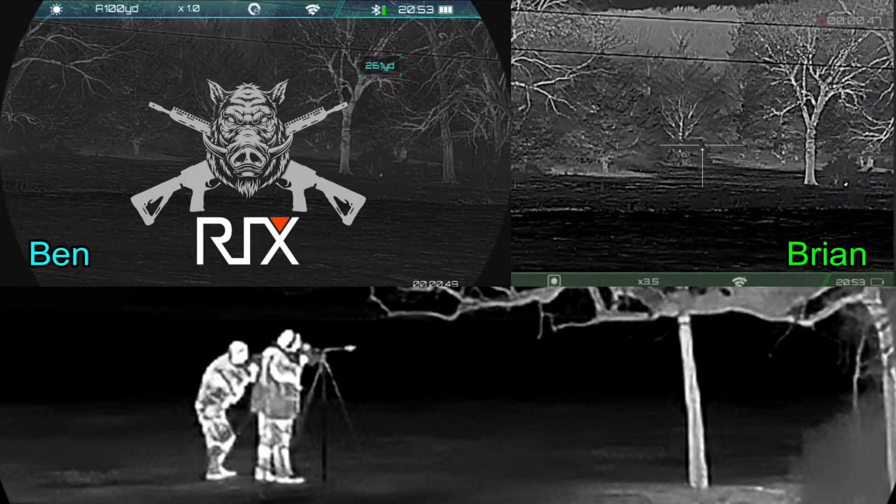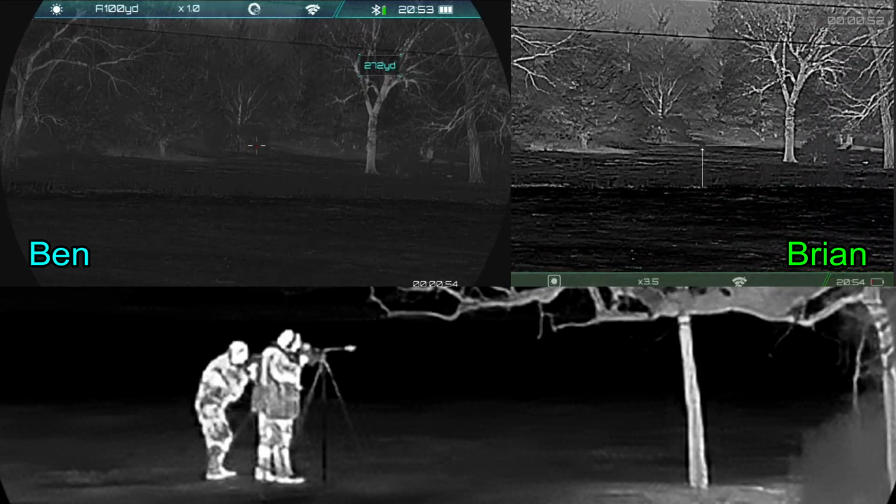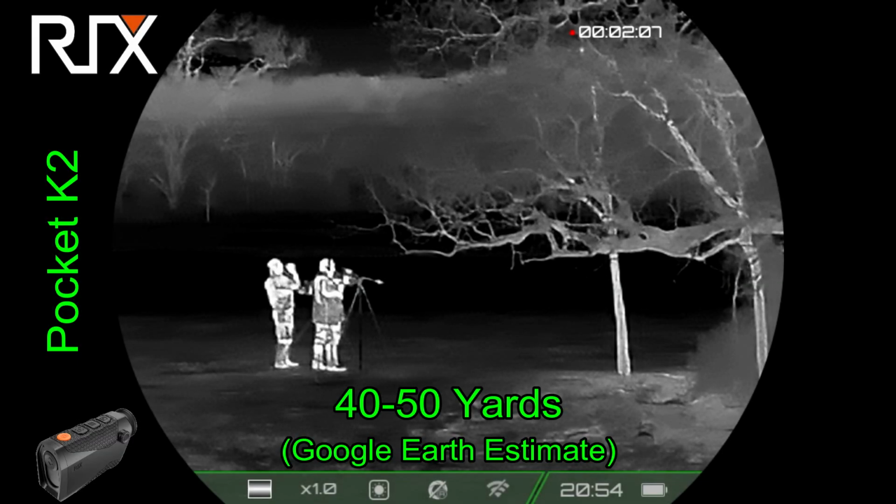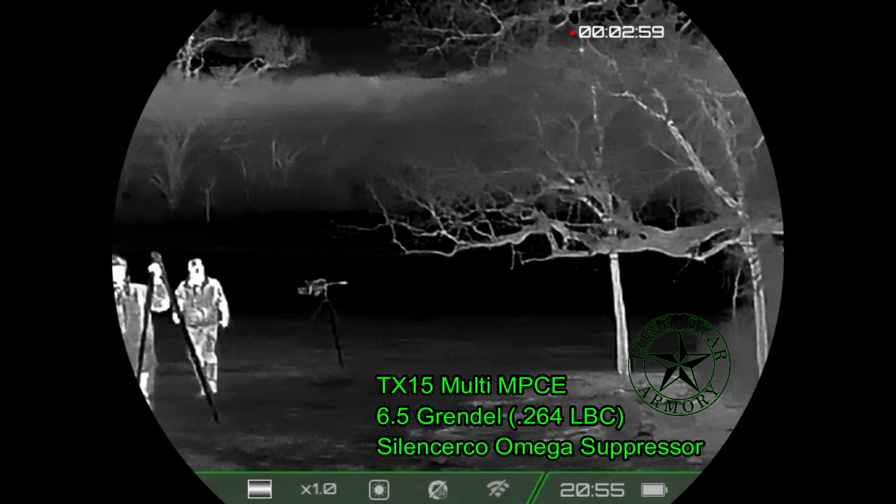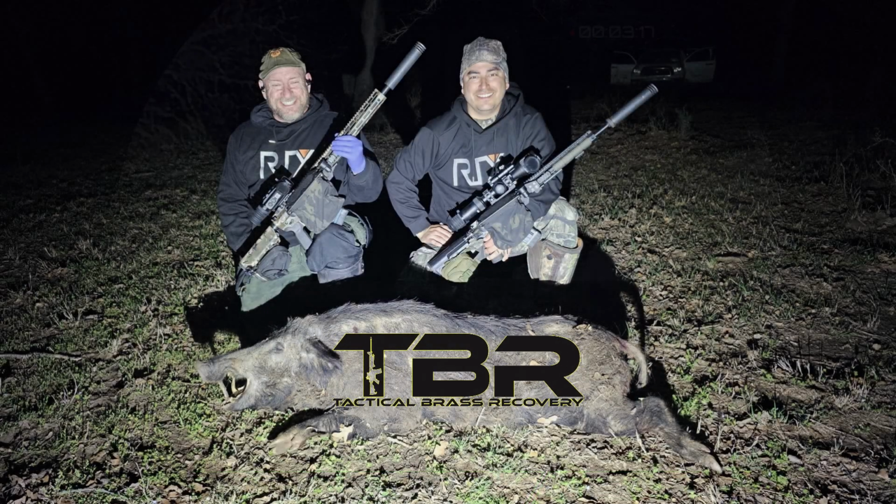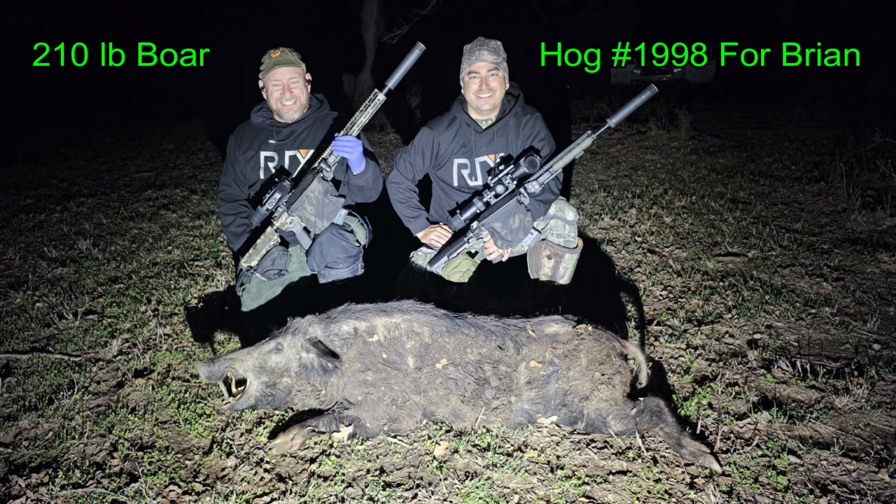We wanted to find some lone boars for ballistic testing. Safe. Safe. But this did not go as planned. So the plan was to render Ben's rifle inoperable, and off camera we take the bolt out of the rifle and I take the magazine with me so he can't shoot it. He guides me to the point in the woods where we lost the hog, and I'm down there with my TX-50 multi-purpose carbine enhanced from Lone Star Armory, looking for the hog, crawling around underneath the trees. Brass Catcher by Tactical Brass Recovery. Where I had a bit of a surprise encounter with a 210-pound wounded boar.